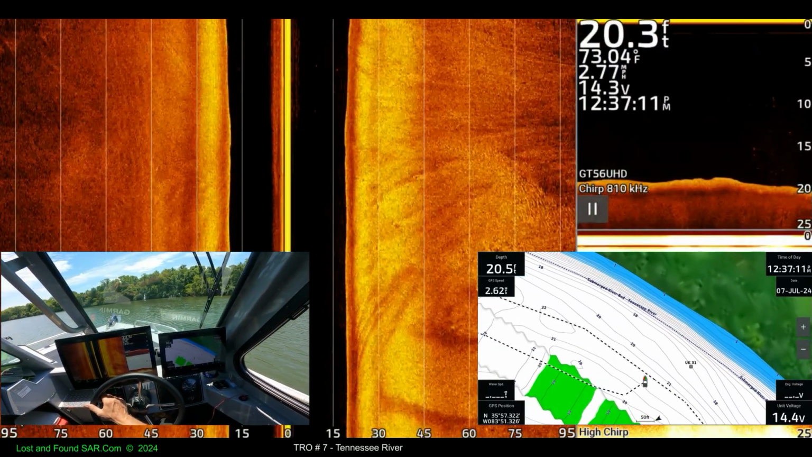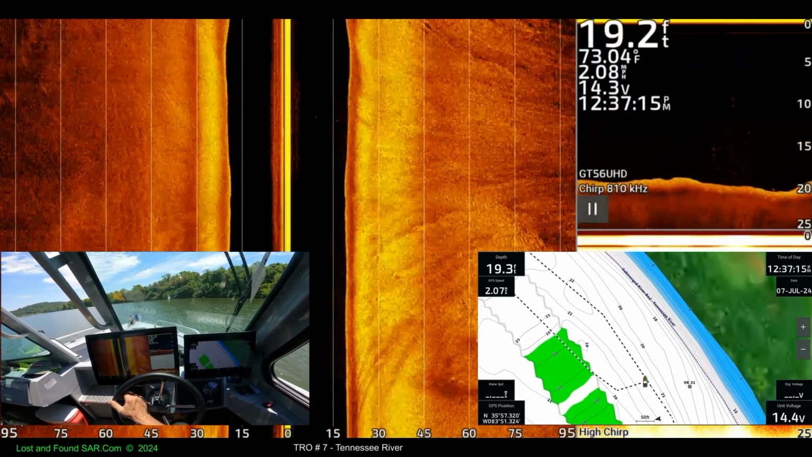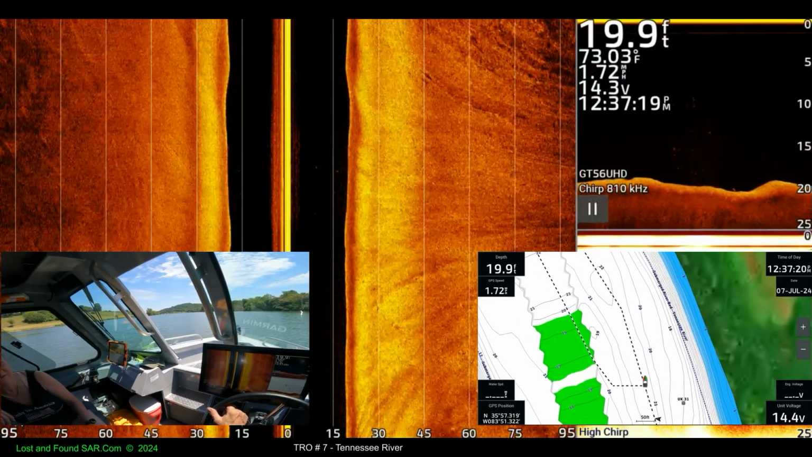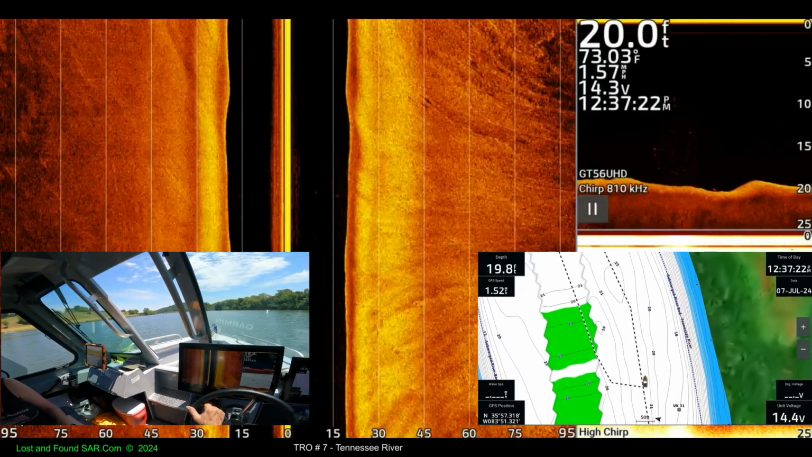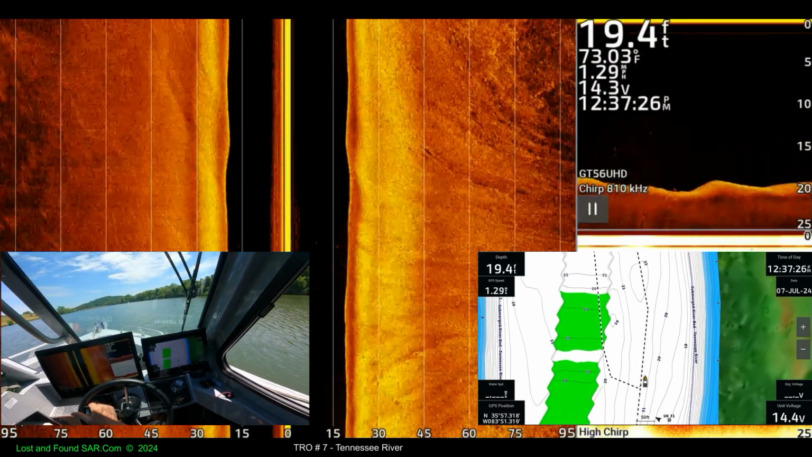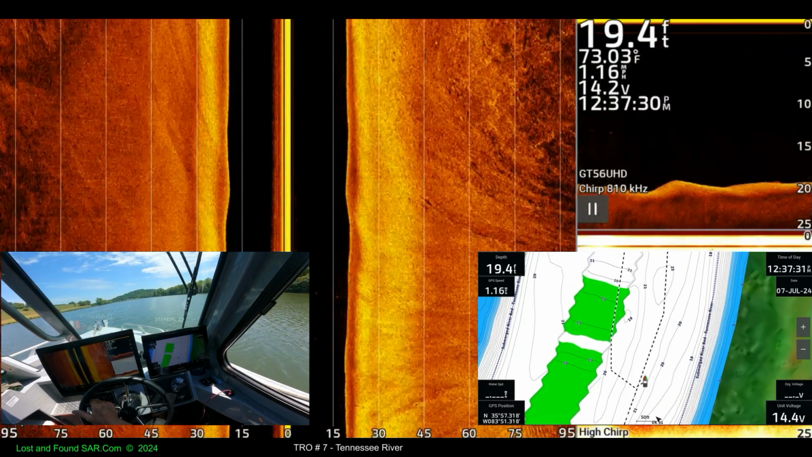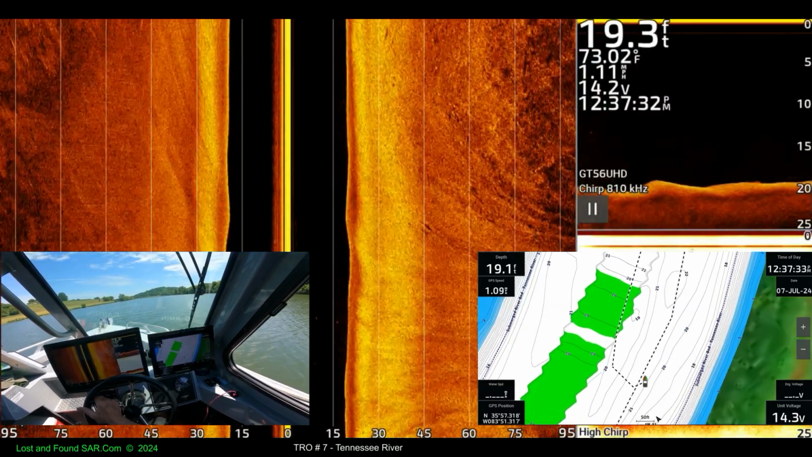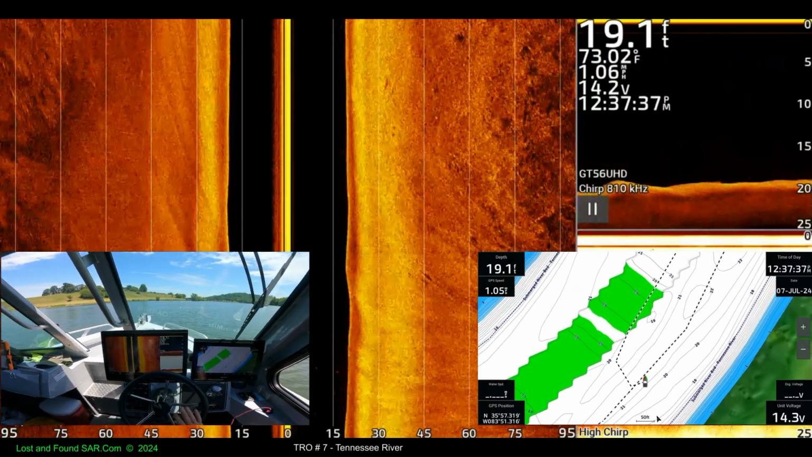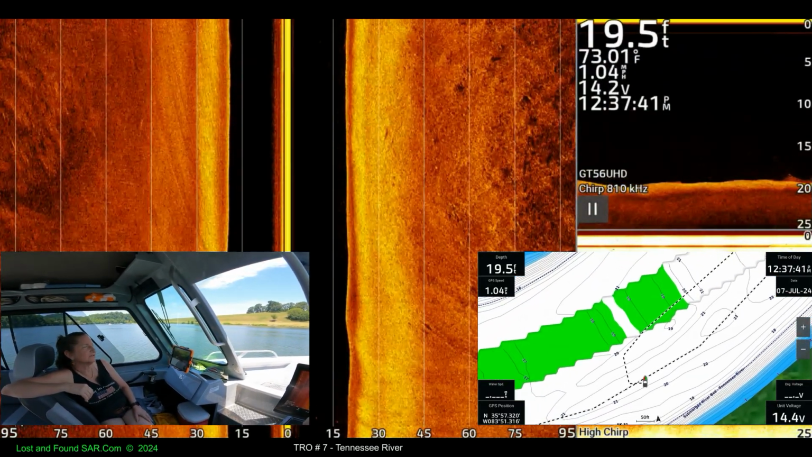Yeah, the butterflies back there. Mm-hmm. Butterflies back there at that helm. Yeah, I heard you. Crazy. There's a breeze.